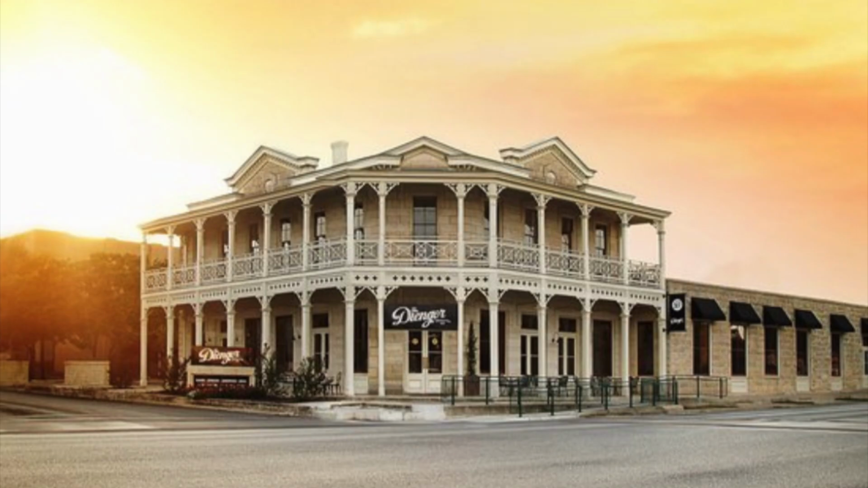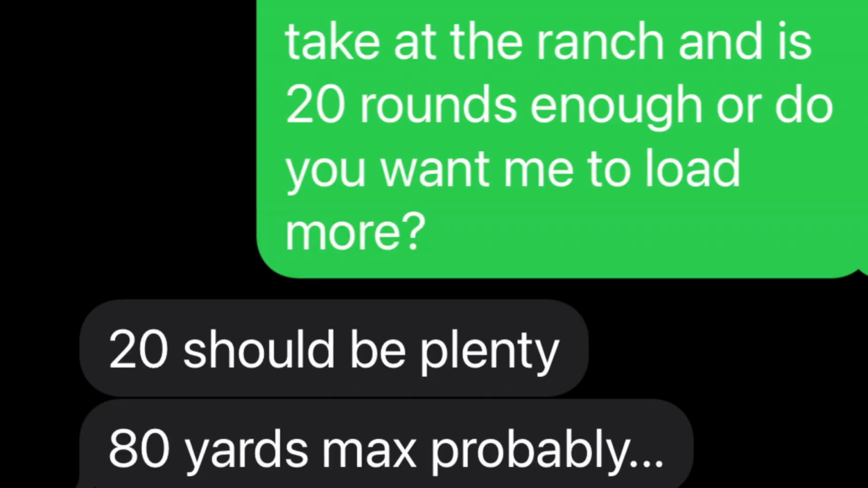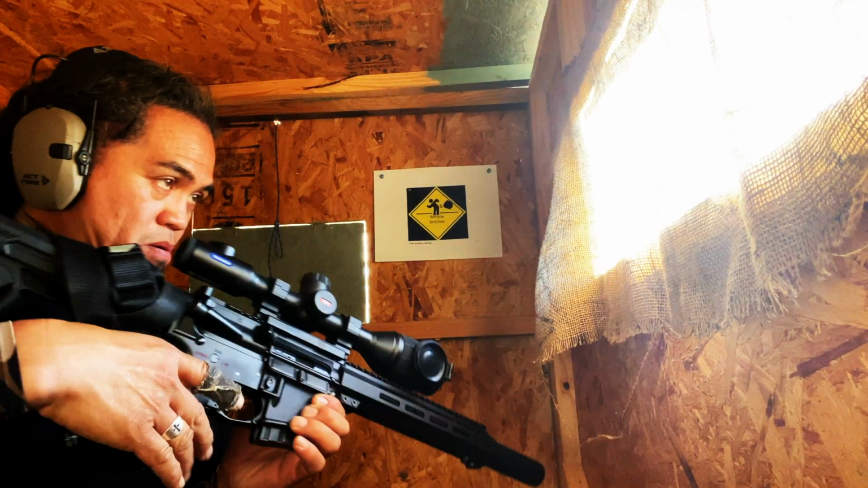Got invited to hunt near Boerne, Texas this past week. For the first thing I want to say is, wow, this town has grown in the past 2 years. Prior to the hunt, Sean informed me that the average shot that I would be taking would be 80 yards. Perfect caliber for this distance is my new BCA 10.5-inch 350 Legend.